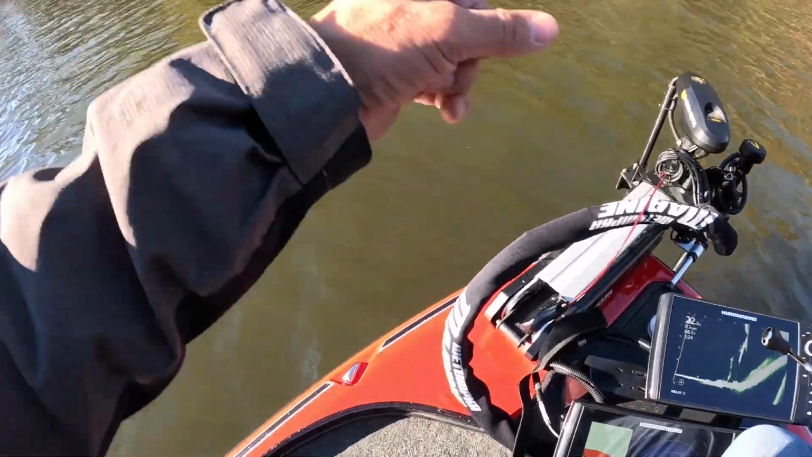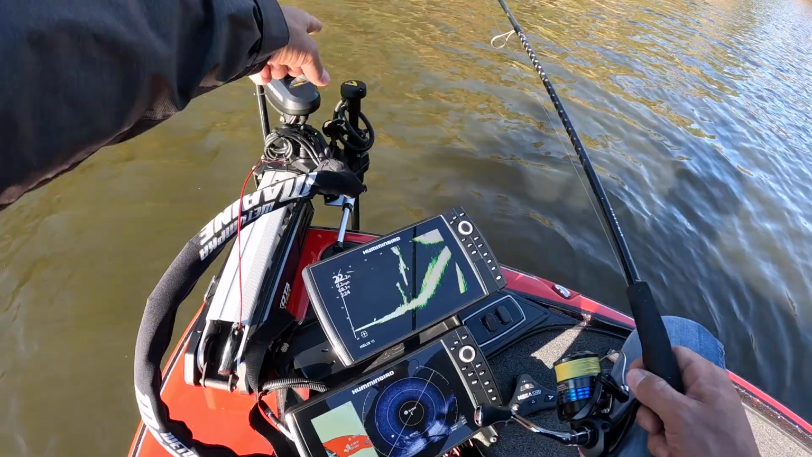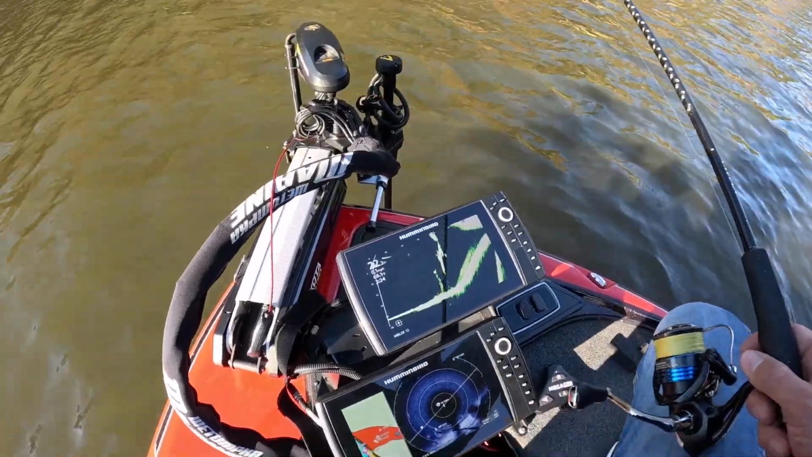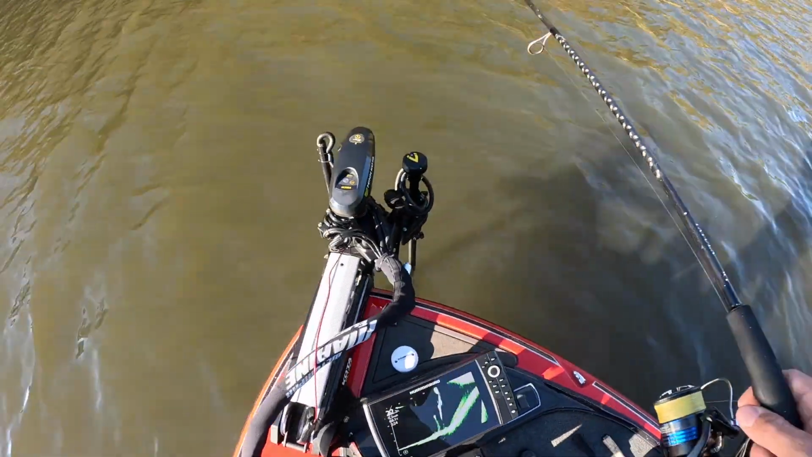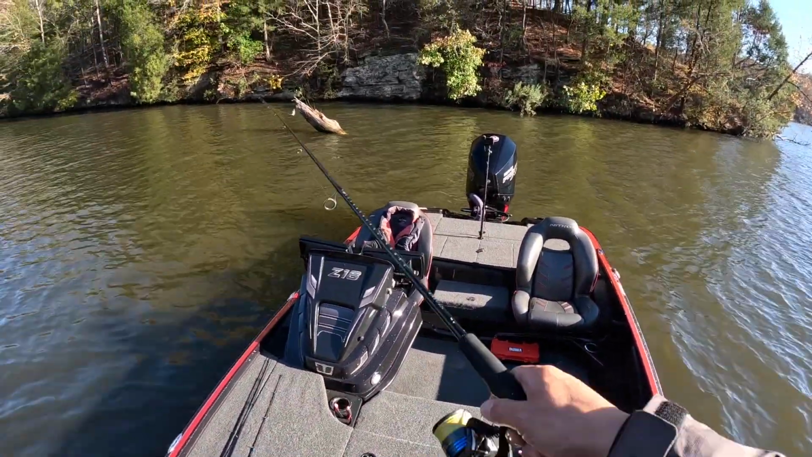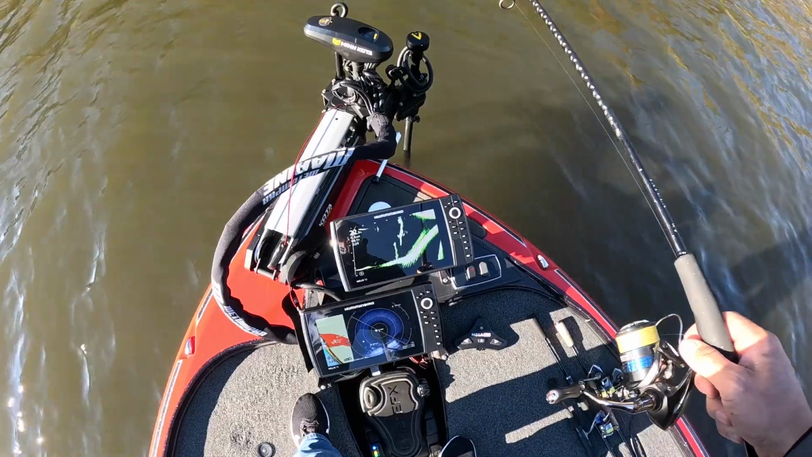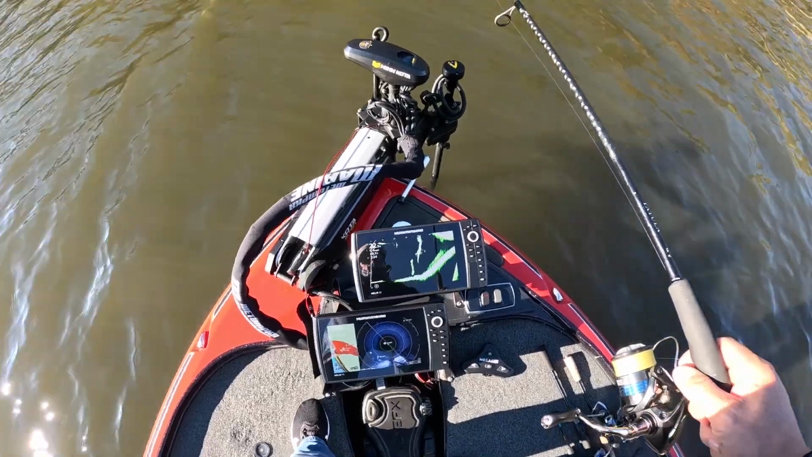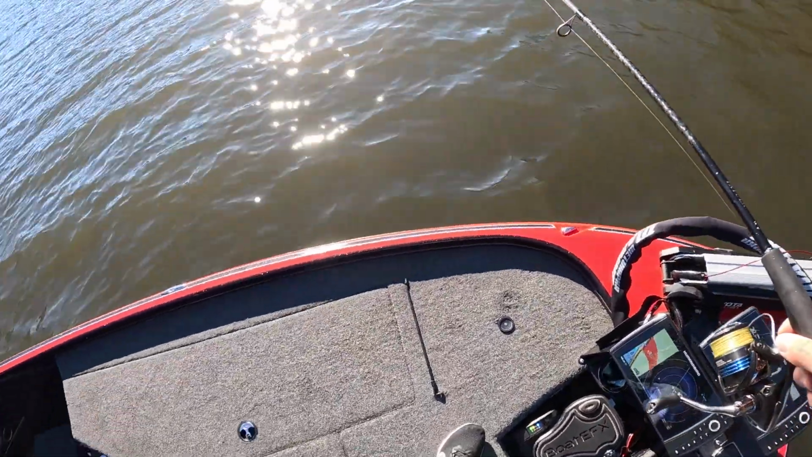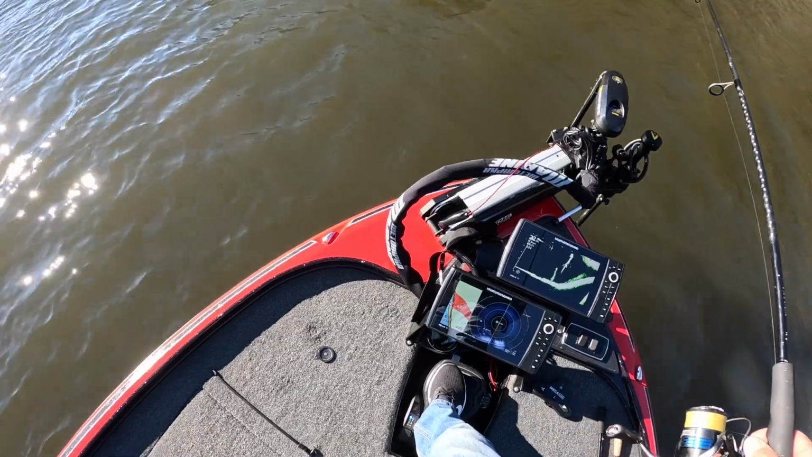We're going to swing around this way because this is the way the wind's blowing. And you can see the target lock is still pointing directly toward the back of the boat, which is right where that target is, where that piece of structure is. So it's locking on really well. It's locking on. So it definitely locks on.